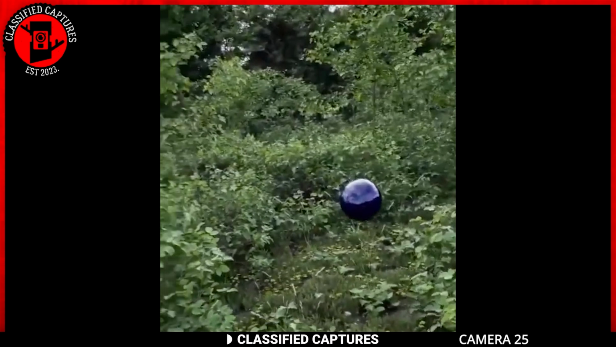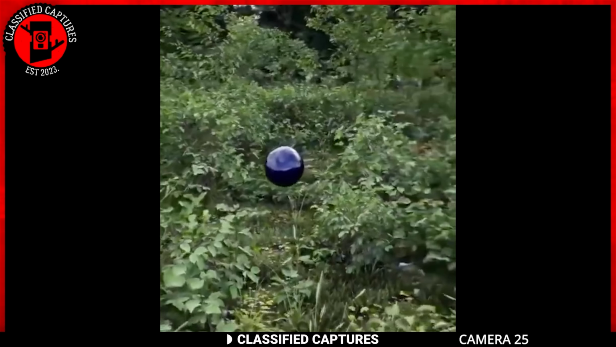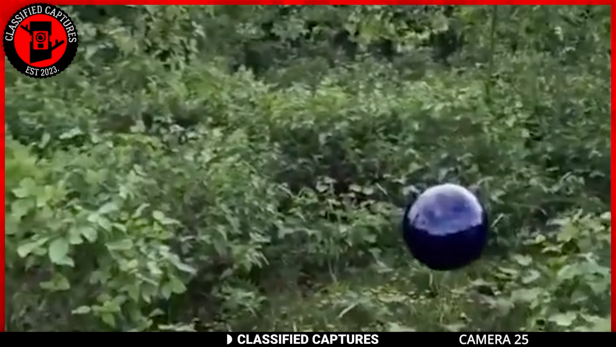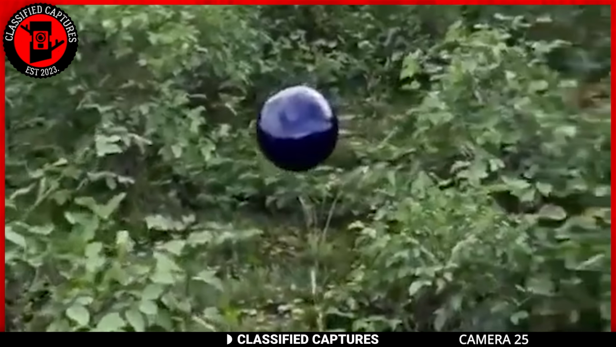Without warning, the black sphere suddenly charges straight at the man, moving through the air at an inhuman speed, accompanied by this bizarre roaring sound. You can hear the guy's terrified yell just before the footage abruptly cuts out, leaving you to wonder what the hell just happened. What do you think this mysterious black sphere could be?